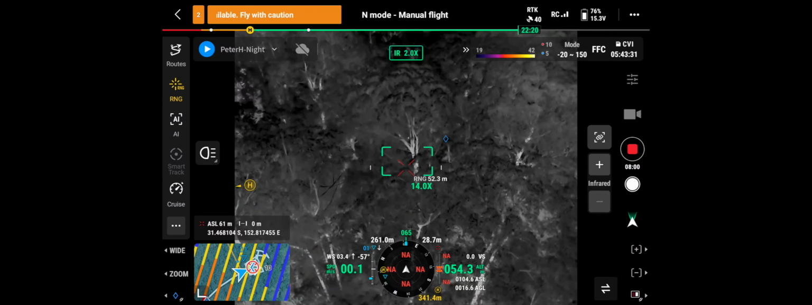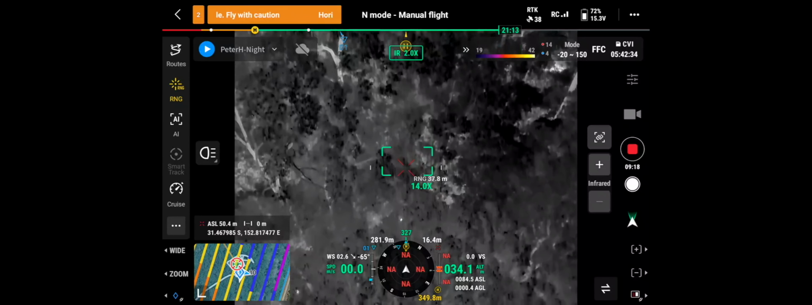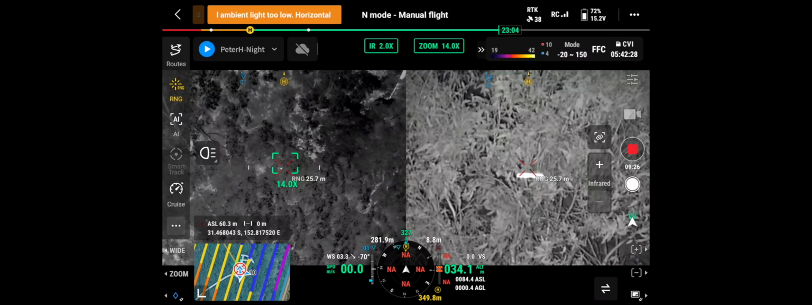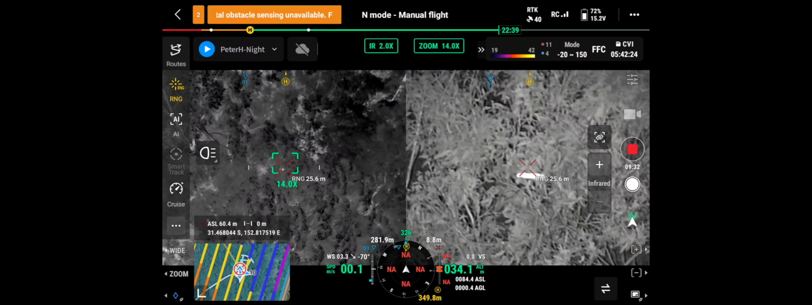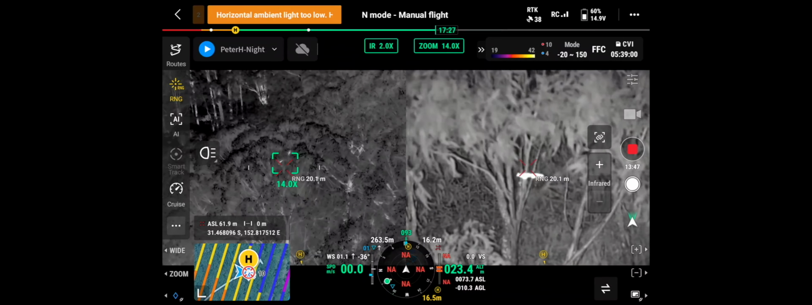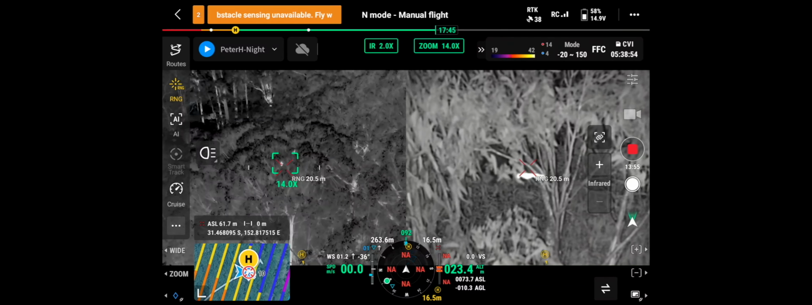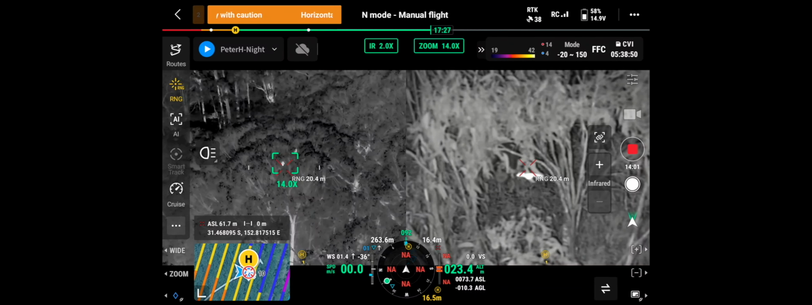Little birdie on a branch there. Okay, what are you? Oh, birdie, birdie.